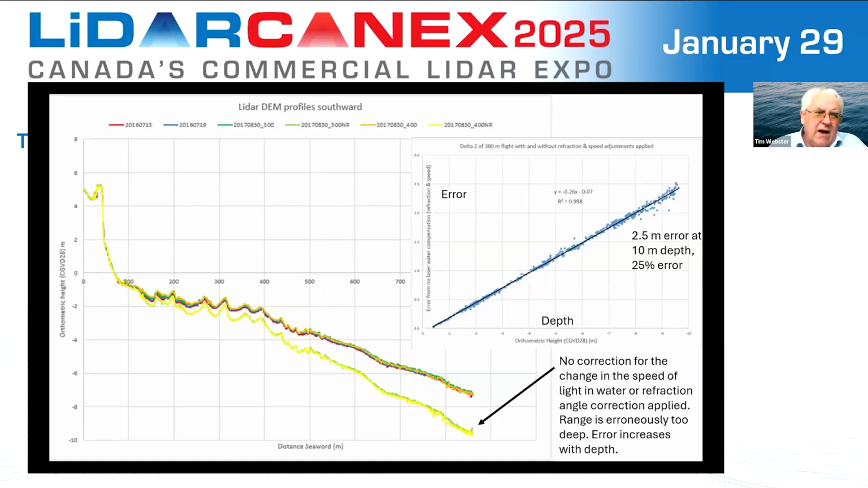Here we did a little experiment. The top profile shows you the elevation versus the depth. And we have multiple surveys over the years that all line up quite well. And here is one survey where we did not compensate for the refraction angle or the change in the speed of light.